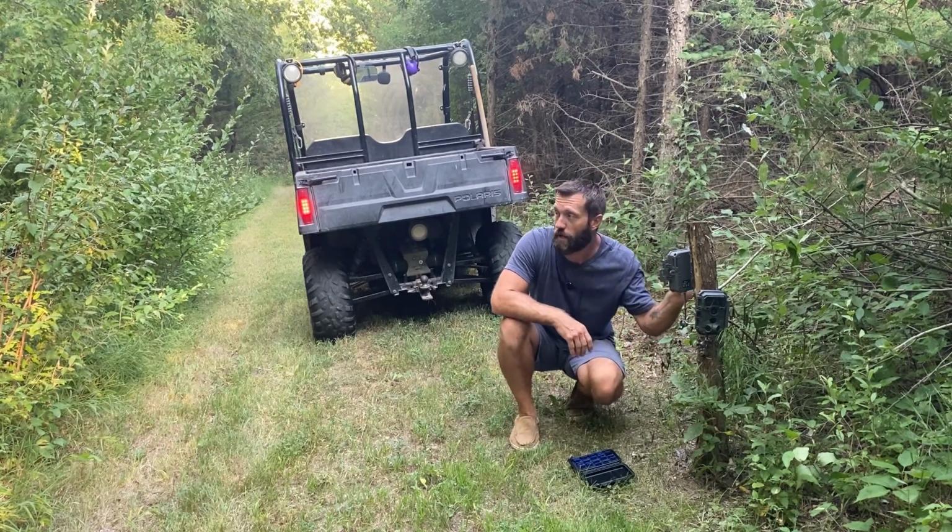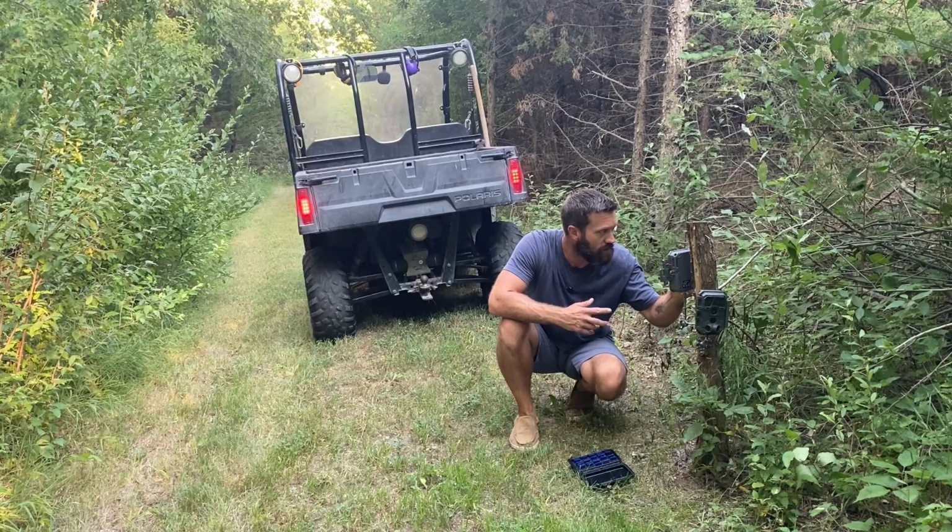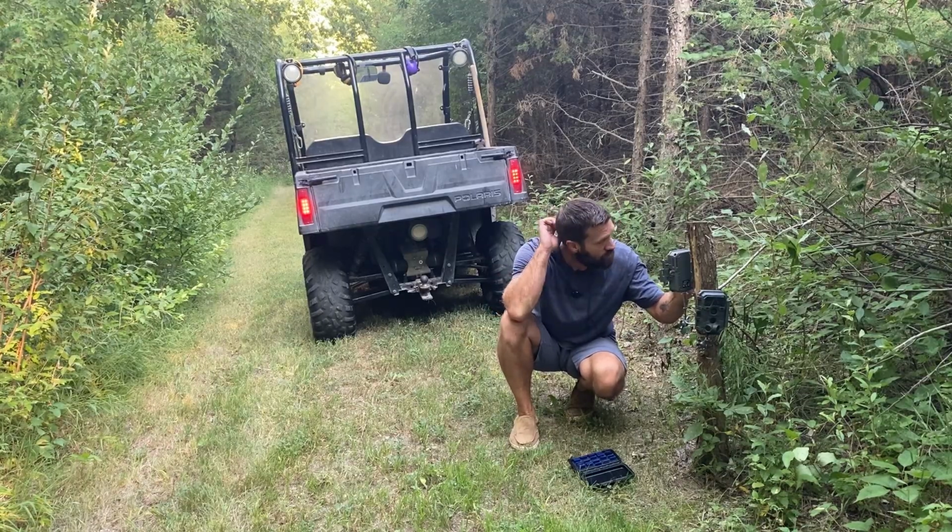This usually gets quite a bit of footage. I mean, oh, it's only 36. Oh, right off the bat, there's fawns. We get a lot of fawns over here. So there's the end of this trail behind me.